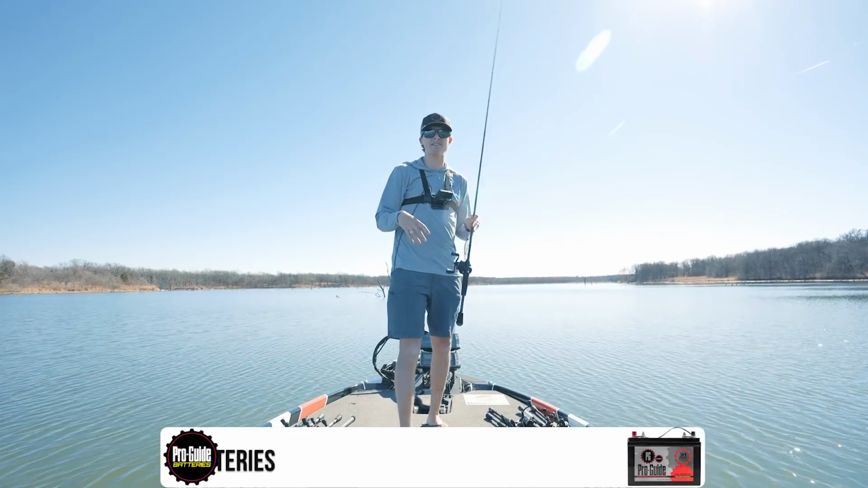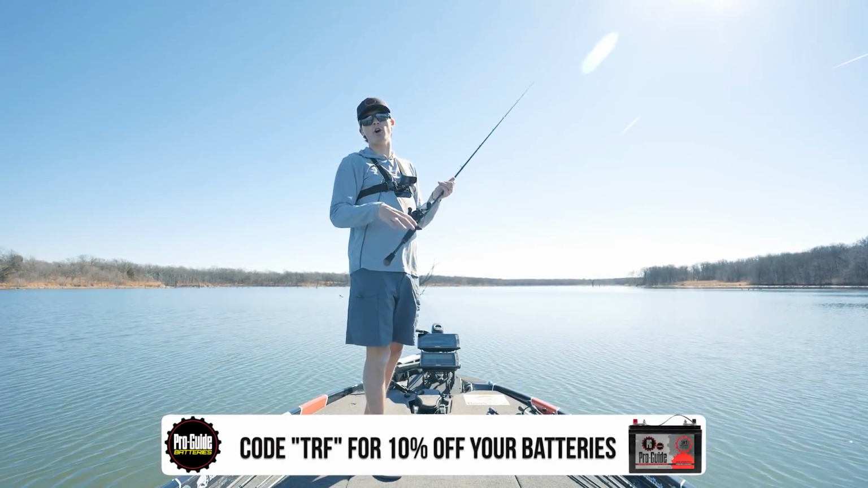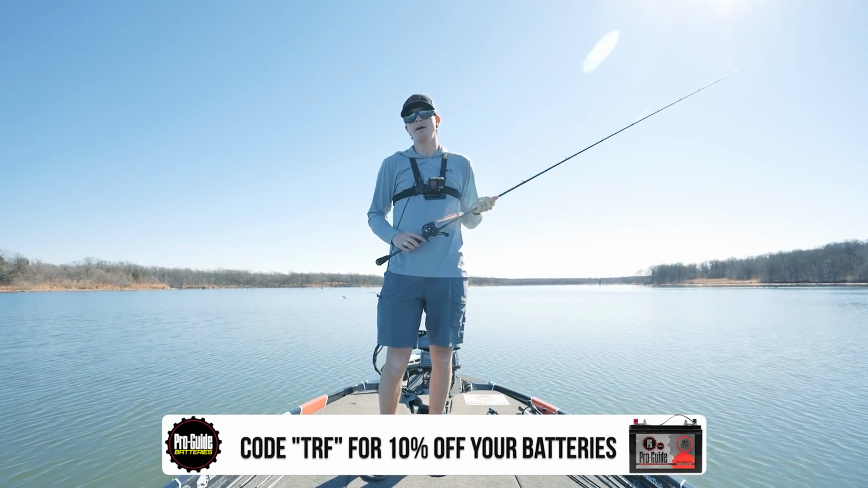One of the reasons why I'm having such good LiveScope signal and just image on the screen is because I'm running all of my electronics to a singular 75 milliamp hour lithium battery by Pro Guide.